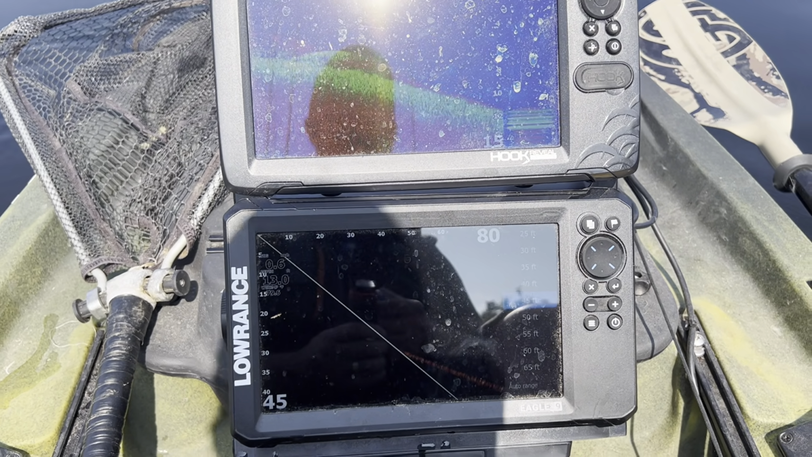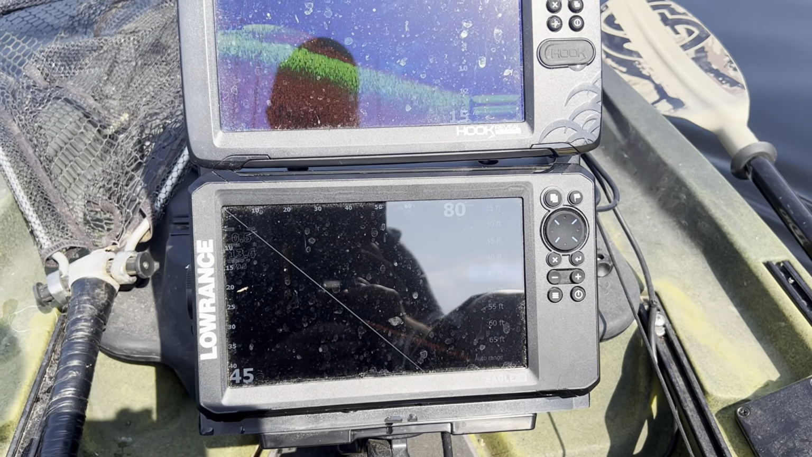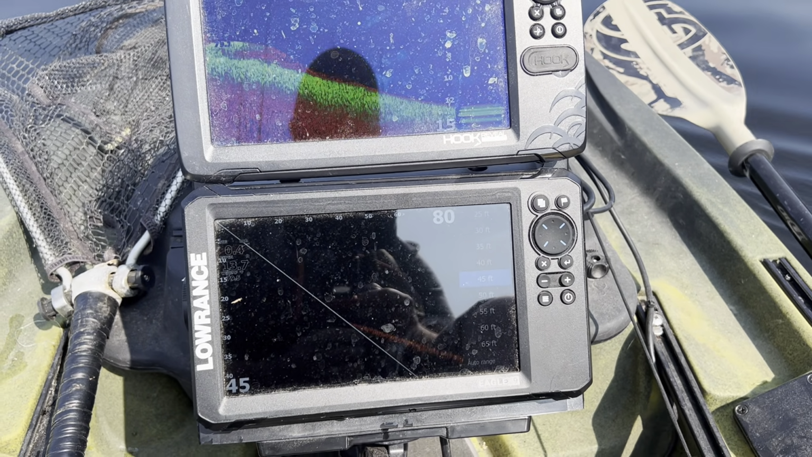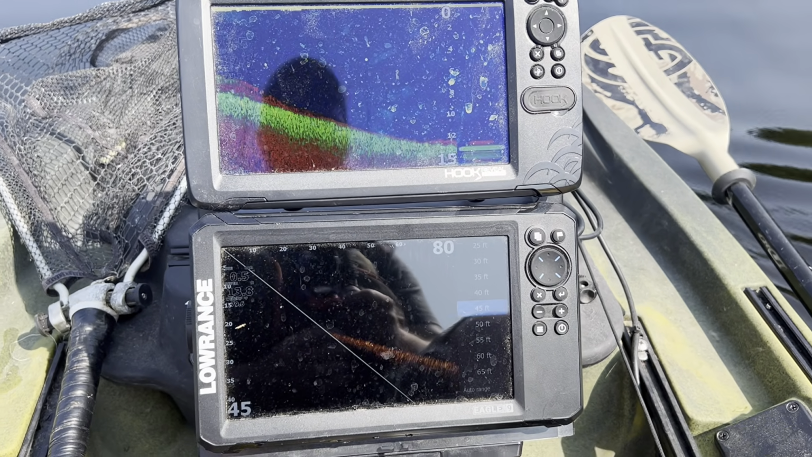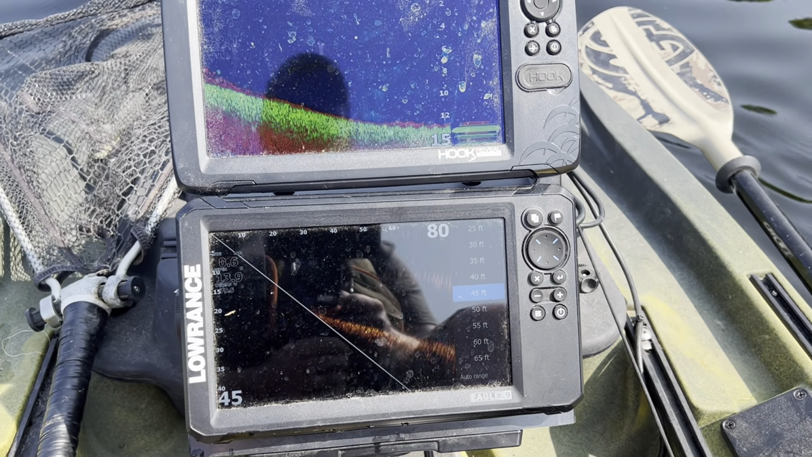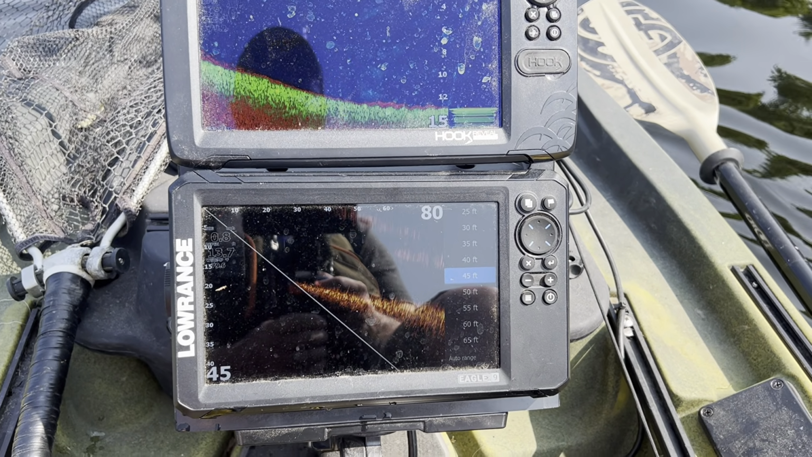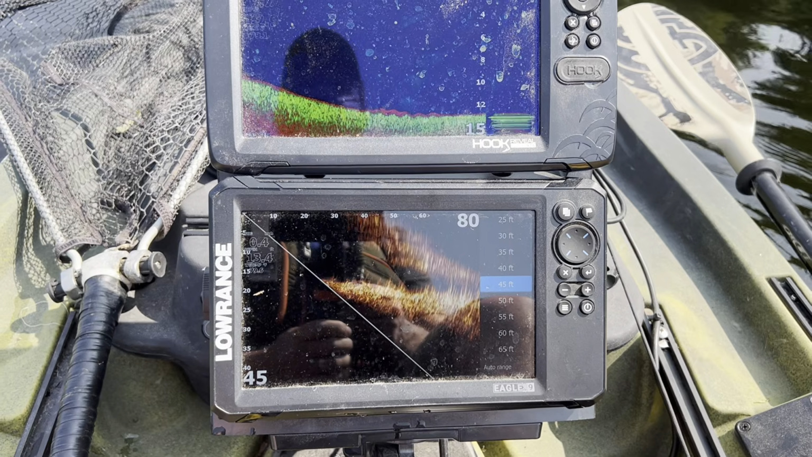But now you can see how I can see the bottom a little bit? We're going to get wobbly. Ooh, big boat went by. So now I'm going to get seasick for a little bit here. But anyway, you can see how you can see the level. I'm in 14 feet of water now, and the level comes up.